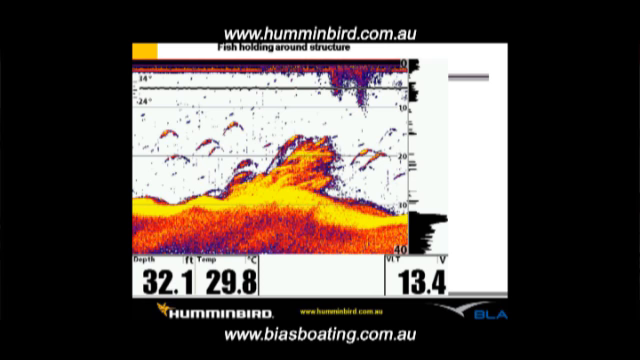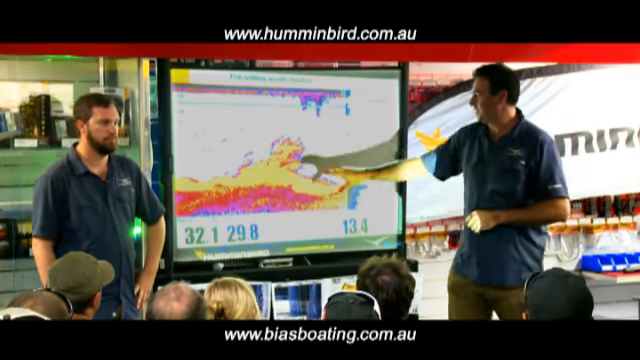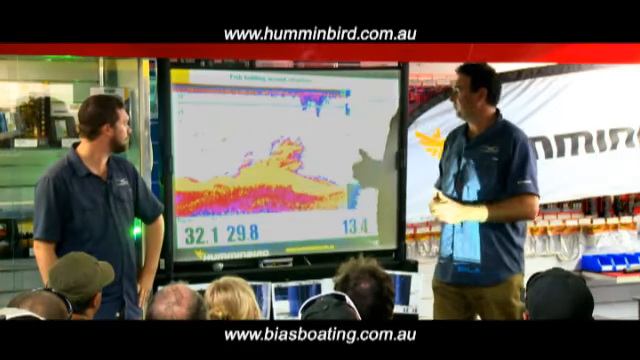So this is on the Daly River, typical snag. And you can see with the narrow beam, it actually shows snag structure quite well. With a very wide beam, if your unit's set on a really wide beam, a snag will just show as a big lump of colour. Whereas with this narrow beam, you can actually see some branch structure and things. And we've got some nice fish holding off those snags.